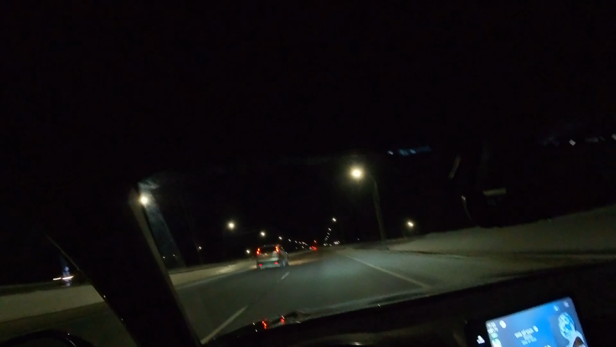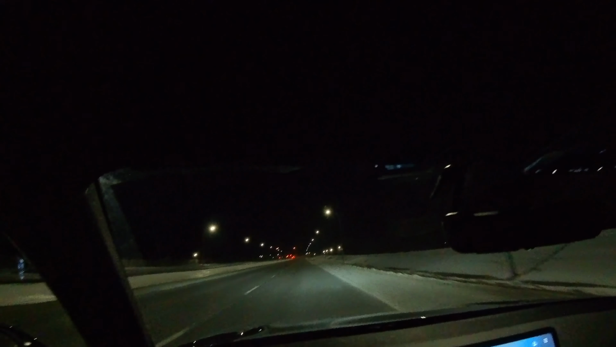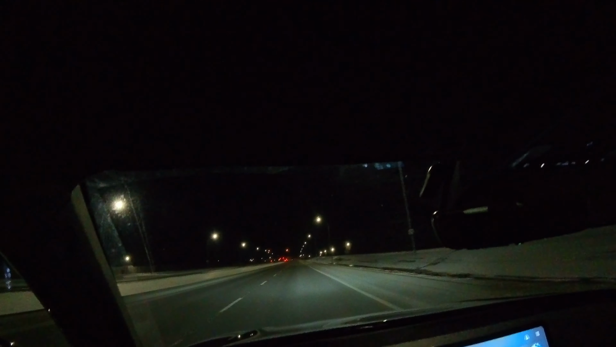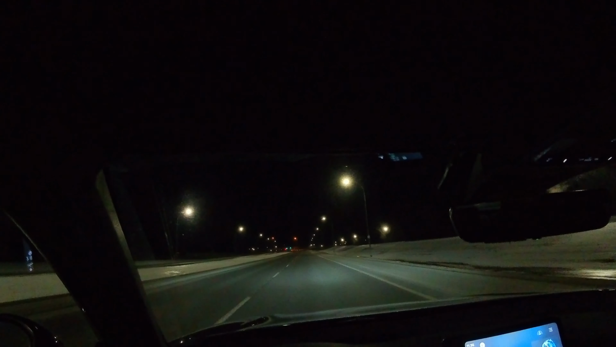Alright, man. Let's try not to get pulled over today. Let's try not to get pulled over. Hit a little auto downshifts. Oh, it's green.